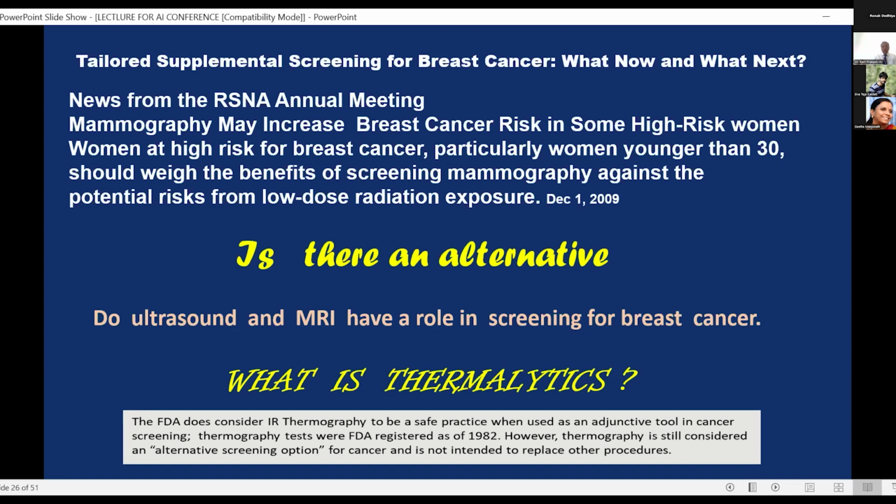Earlier, it was thought that yearly mammography would help us identify the disease much earlier, whereas exposure to radiation itself was known to increase the incidence of cancer. And so now the question arises, is there an alternative? Do ultrasound and MRI have a role in screening for breast cancer?